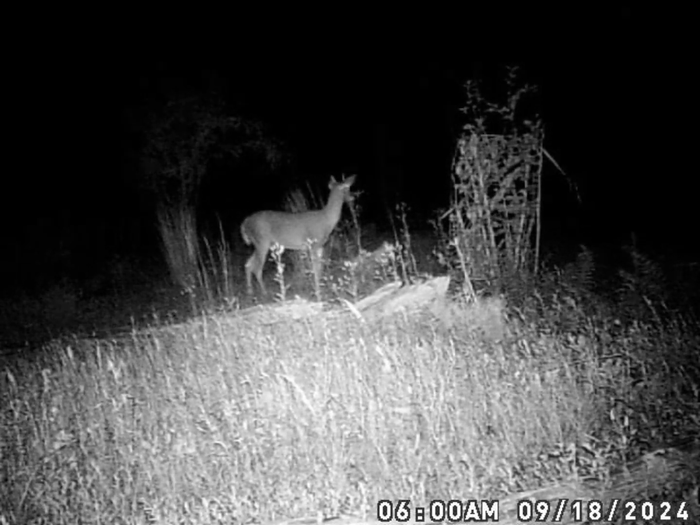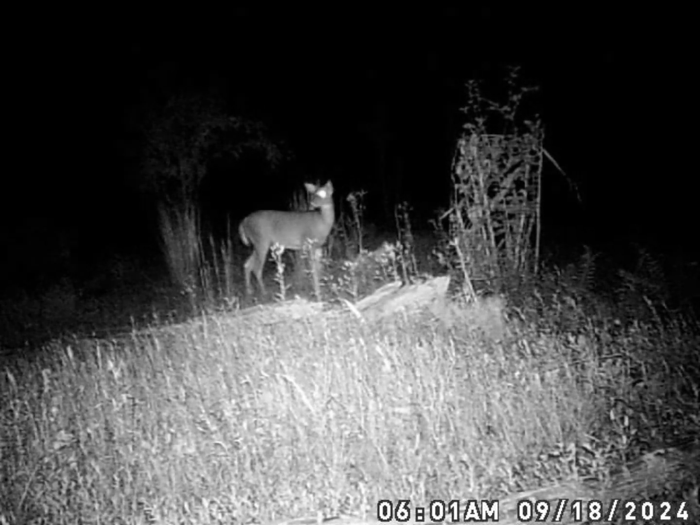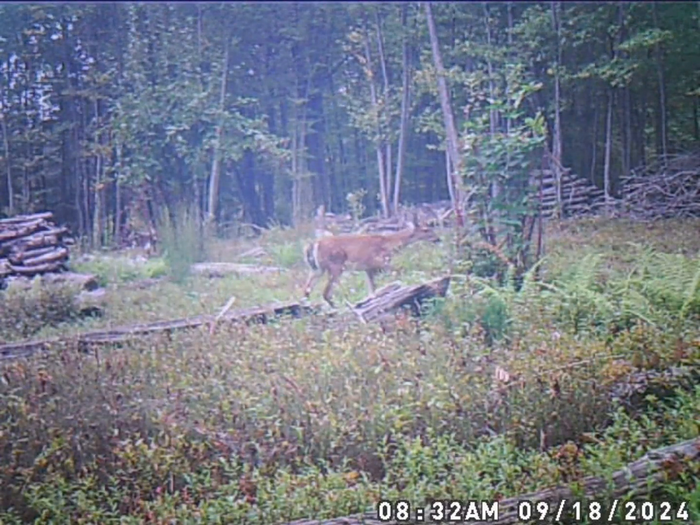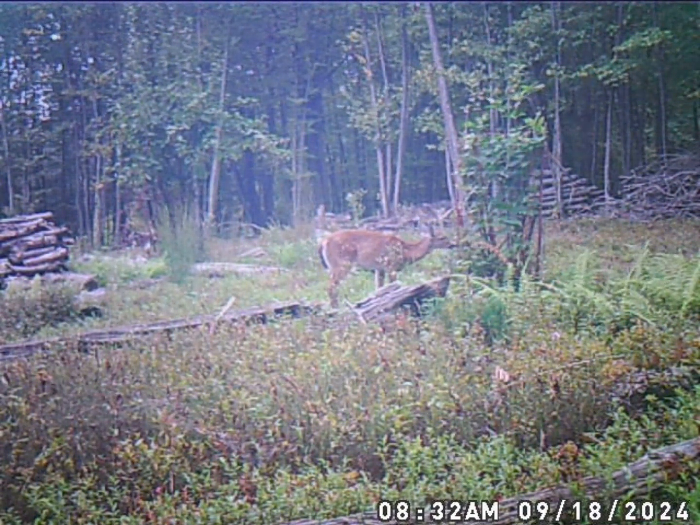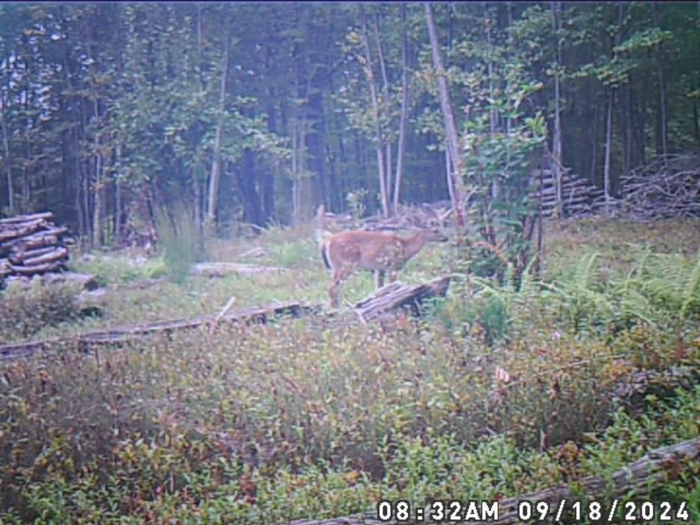Spike back in here. And another spike, or maybe the same spike, different time. I wasn't really watching the times on them or the dates. We had 2 or 3, maybe 4 different spikes running around, and 3 or 4 different 6 points, 3 or 4 different 8 points, and another one that was either a 9 or a 10 at least.